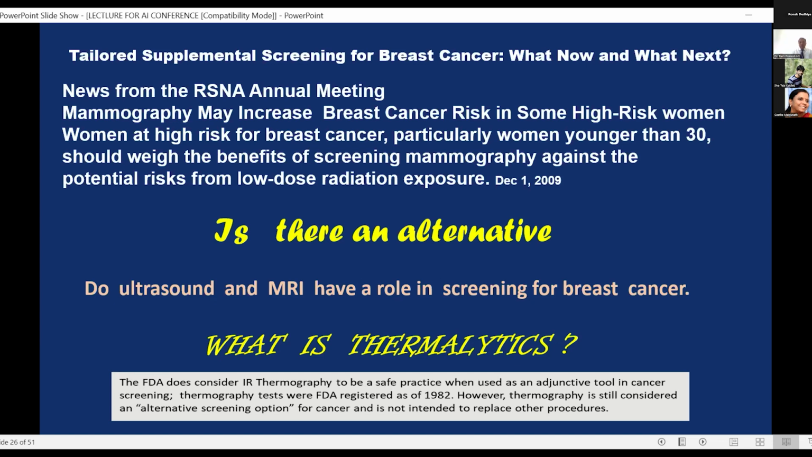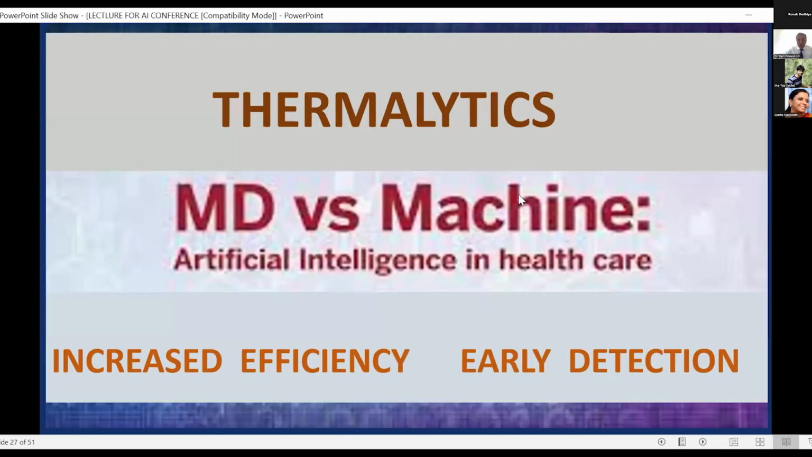I've already told you that these two tests are not easily available and not transportable, and you've got to go to a center which has them, and these centers are available only in a few places the world over. The results are almost the same as what you get on thermal imaging. Let me tell you.